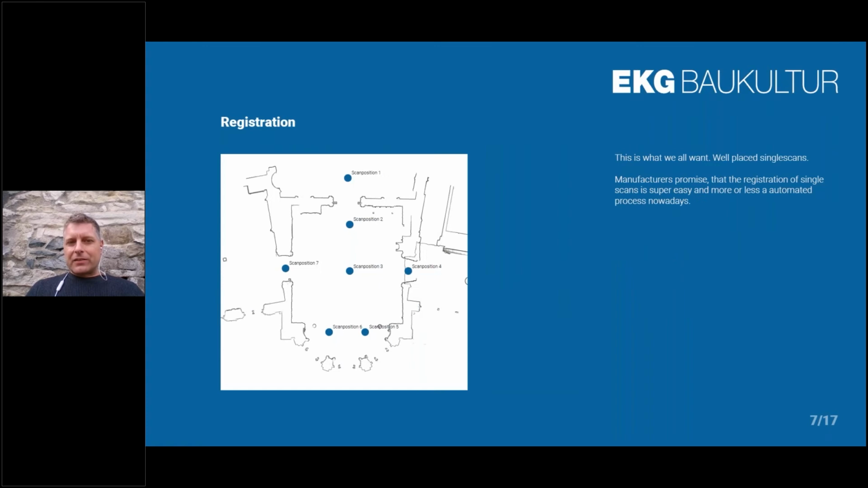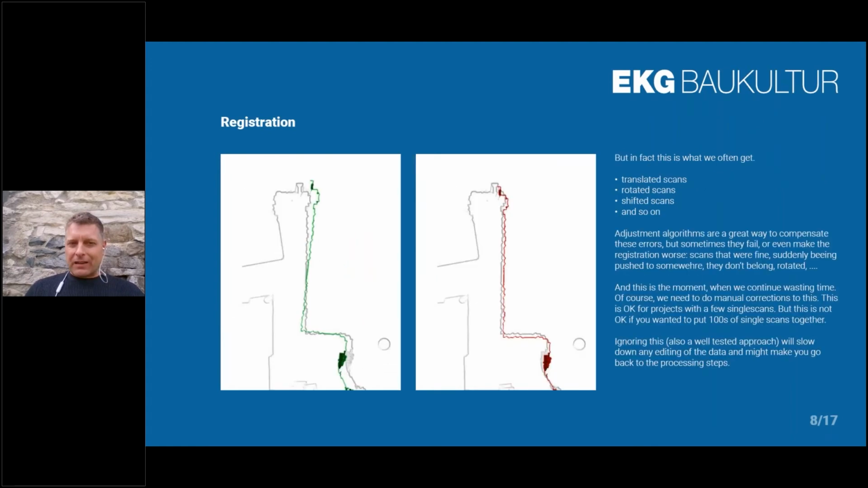And so to say, it's not so easy to do the scans because you need to do some preparation work and so on. And then you see this, and during the registration, that's what we want to have. We want to start with a scan position here, and do a second one here, and the third one here, fourth, fifth, sixth, seventh. And then we want to do the registration, and then we want to have a perfect point cloud with no shifts and rotations and so on. But with most of the automatic registering processes, you get something like this sometimes.